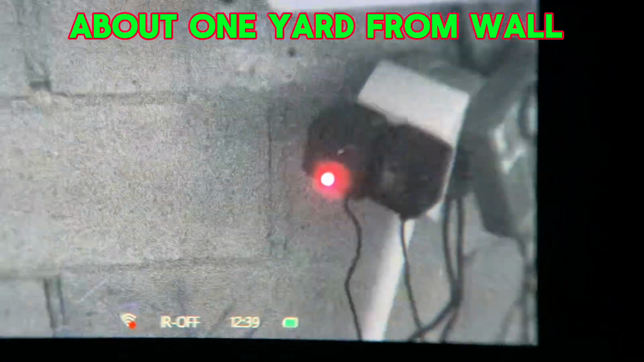You can see there at the bottom of the screen, IR is off. Looking at the sprinkler system controls there, you can see that there's a red light. And we're going to be able to see that red light here in the dark once again pretty soon. But here we are again, the IR is off. So let's turn it on. Here we're going to turn on the infrared. You can see IR on.